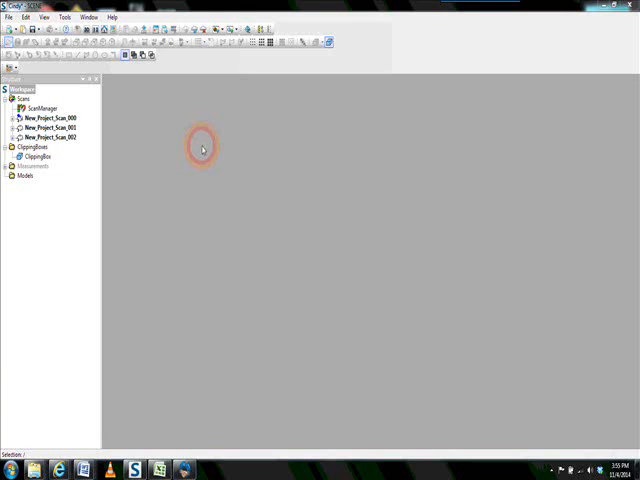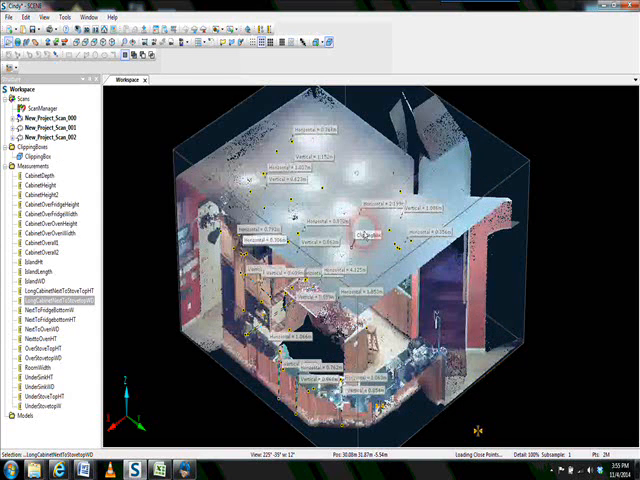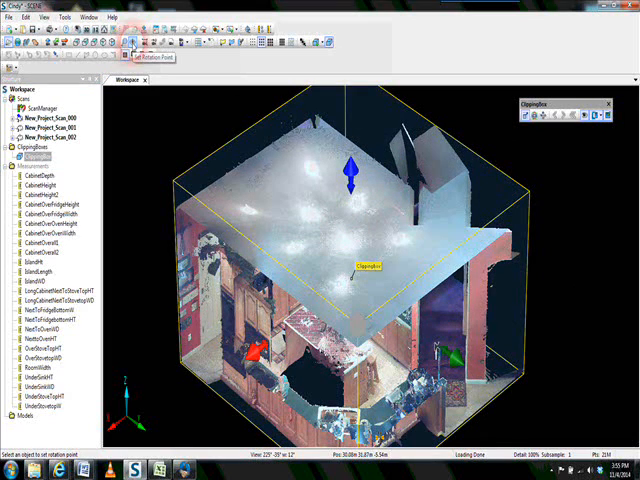Today's tutorial will be on creating a WebShare. As you can see, we've got a project open here. As we look at it in 3D, the project itself has quite a lot of measurements. We can quickly turn those measurements off. They are still there, just invisible to us. And you can see we've also got a clip box created.